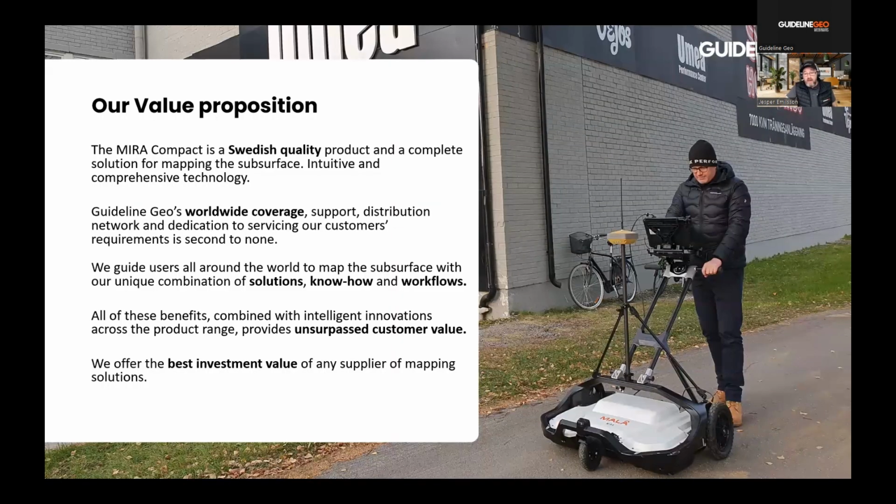So why choose Guideline Geo? Our value proposition: we are a Swedish, high-tech company. We do all the research and development necessary to develop our products. We try to make intuitive and very comprehensive technology to make it easy to obtain the end results.